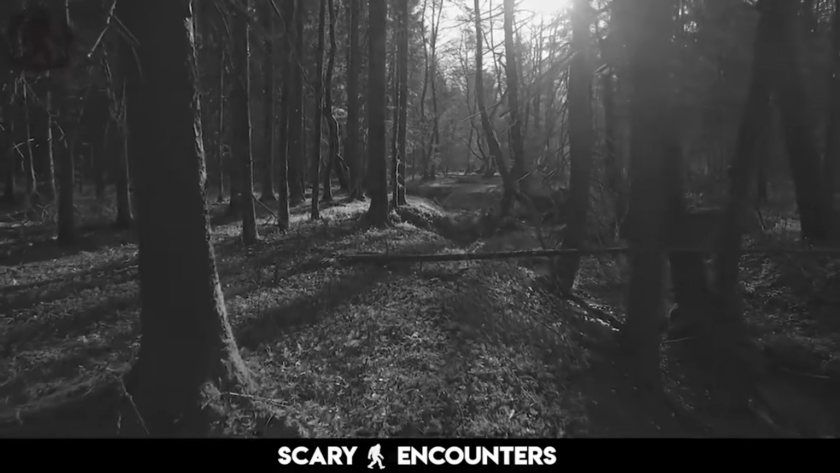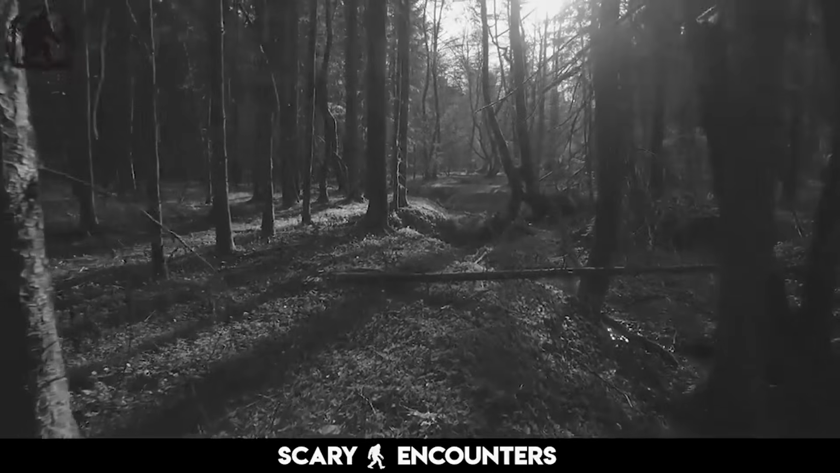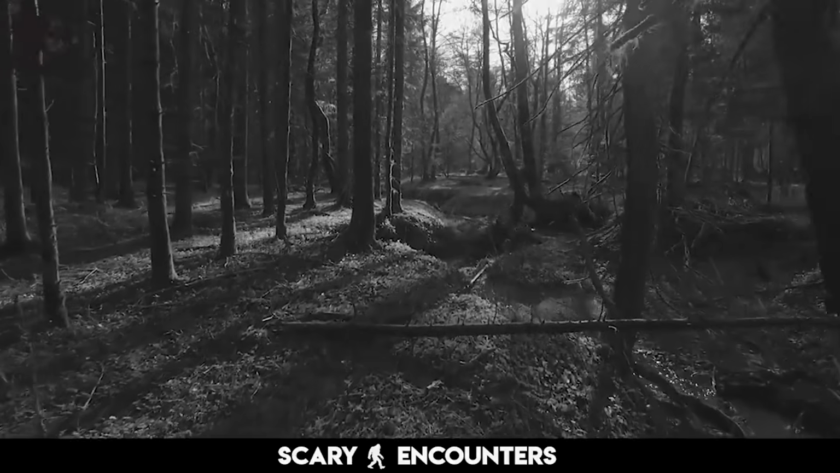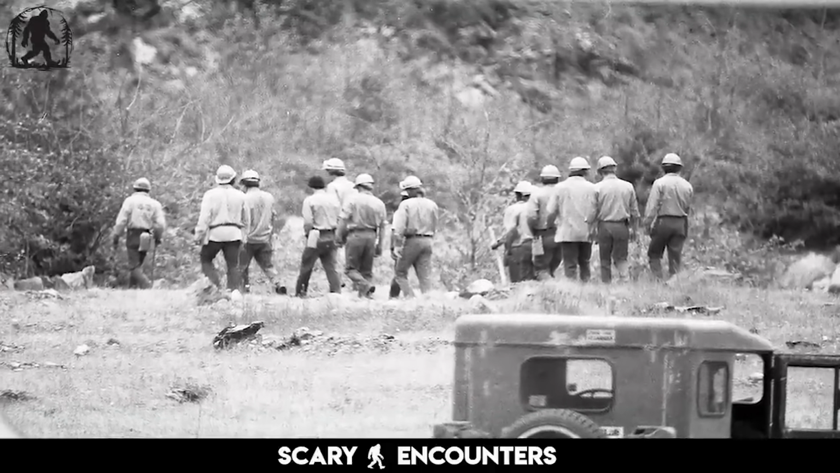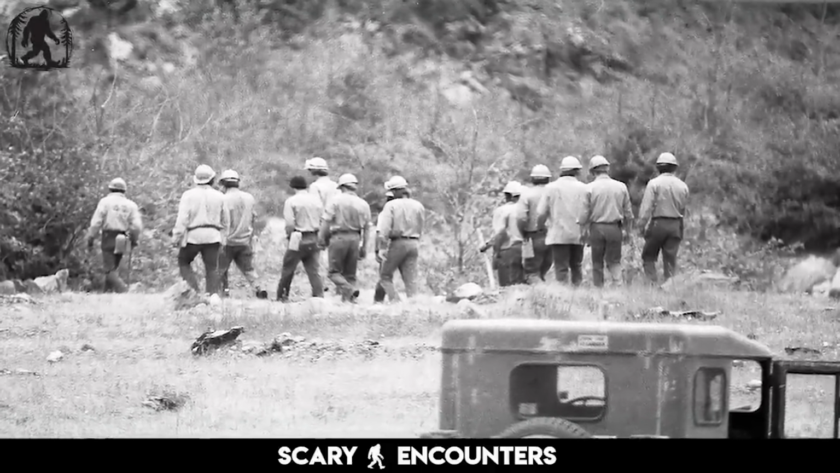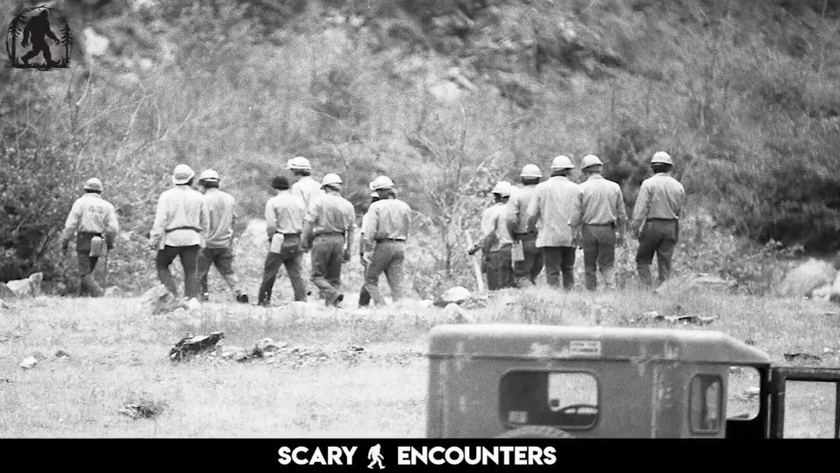On the afternoon of October 20th, 1967, everything changed. As they rode along the creek, a massive root system blocked their view of the path ahead. Rounding the bend, they spotted something moving.